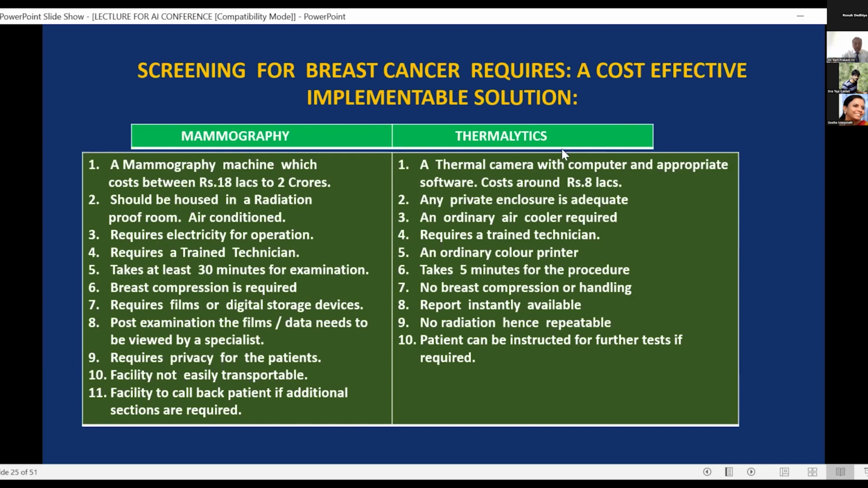Now, let's try to compare mammography with thermal imaging. A mammography machine costs you between 18 lakhs to 2 crores. It should be housed in a radiation-proof room. Requires electricity for operation. Requires a trained technician. Takes about 30 minutes for examination. Breast compression is required. Requires films or digital storage devices. Post-examination, the film's data needs to be viewed by a specialist. Requires privacy for the patient. Facility not easily transportable. Facility to call back the patient if additional sections are required.